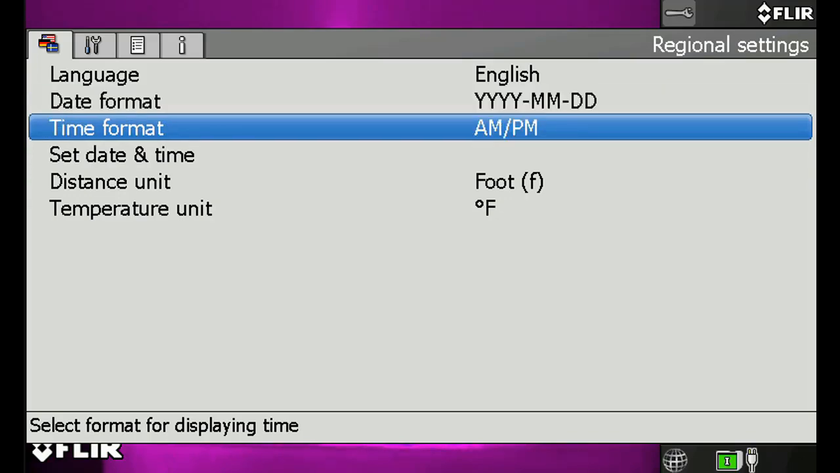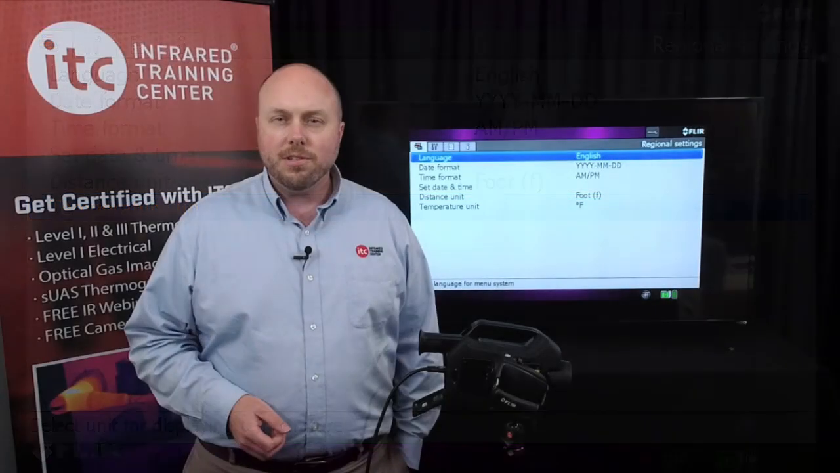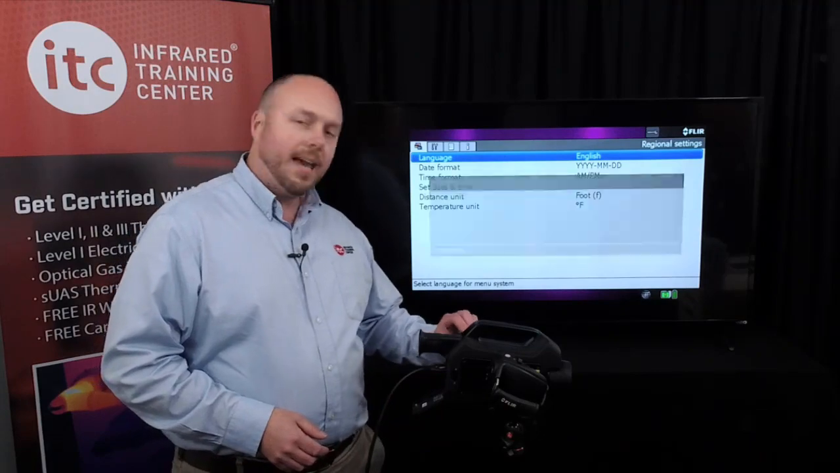Now it's here that you can also set things like date and time format, as well as the temperature and distance units for the thermal imager. And to return to live imaging mode, turn the mode wheel all the way back to camera.